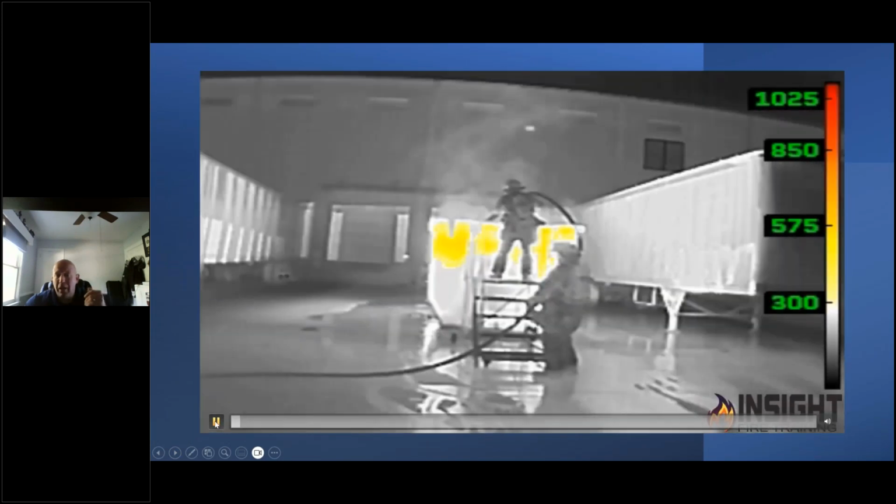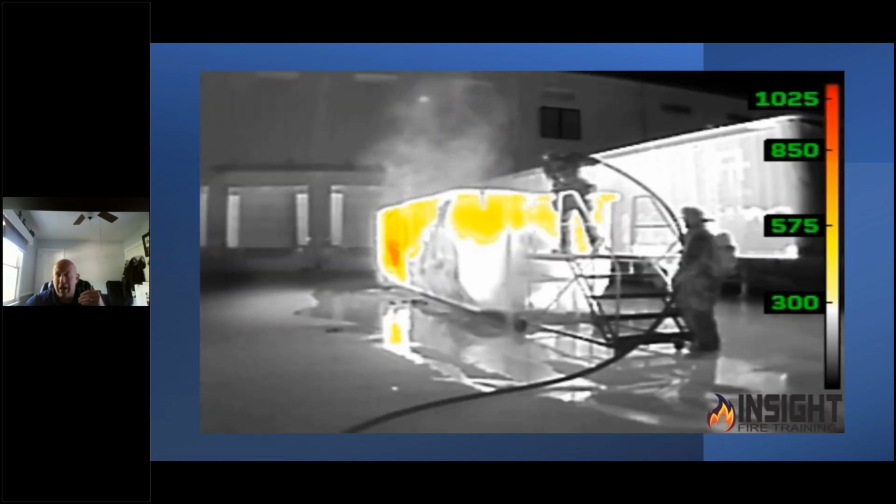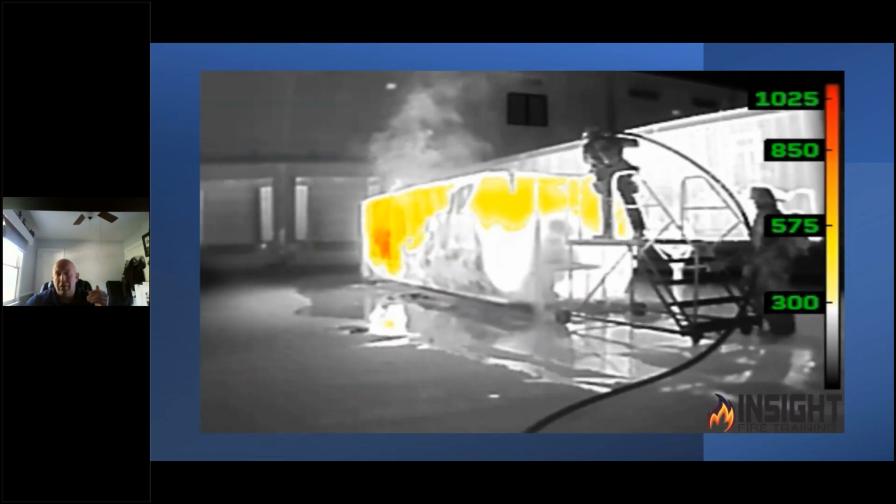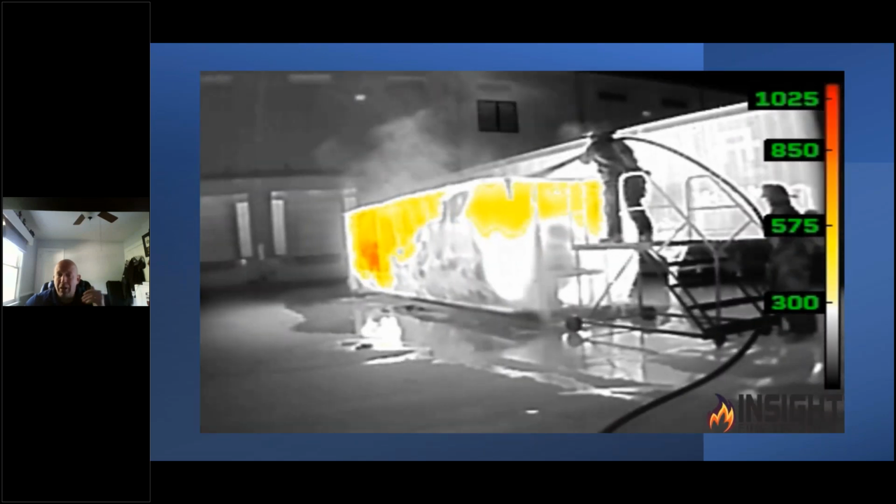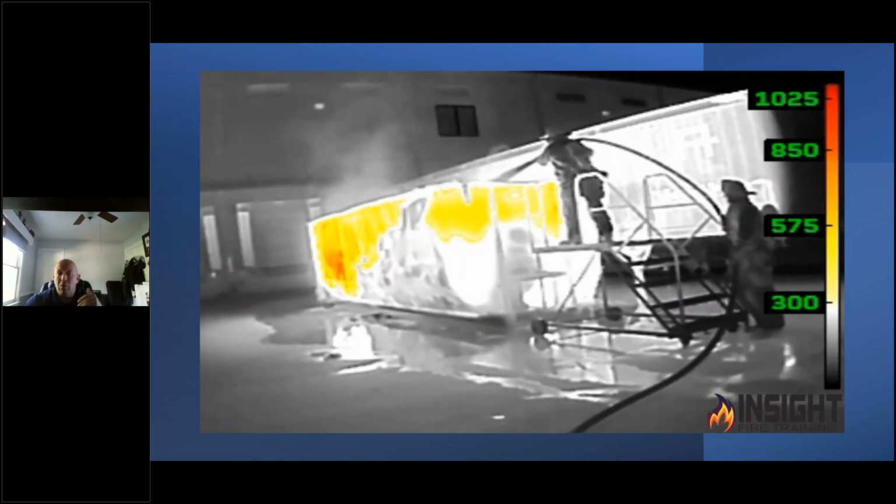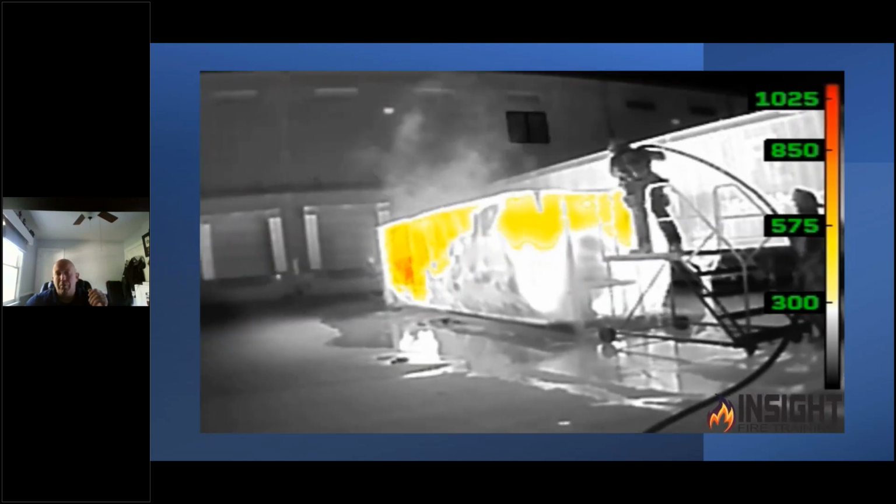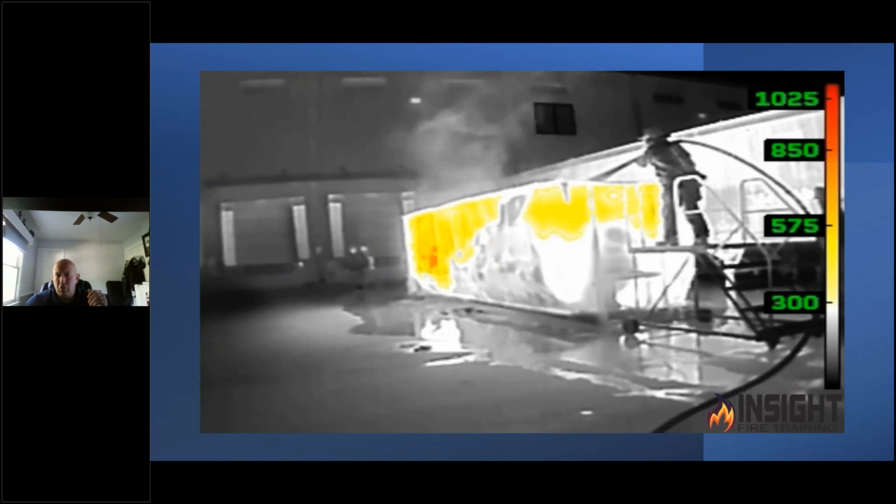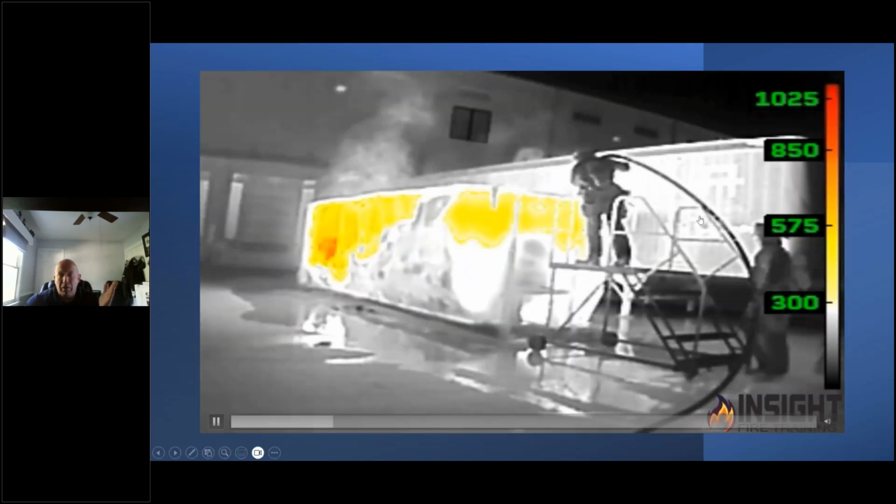And when you look at these, I want you to see on your average day-to-day dumpster fire how this makes life easier. This one colorized the sides of the dumpster when the other model didn't. The metal is heated up enough that the camera is colorizing it so we can see, as an incident commander, he's flowing water. Is it cooling off the sides and filling up? We tried to fill it up, had a big hole at the bottom of it. It's full of carpet. Put a little foam in there for my foam friends. And you could see whether he's making headway or not.